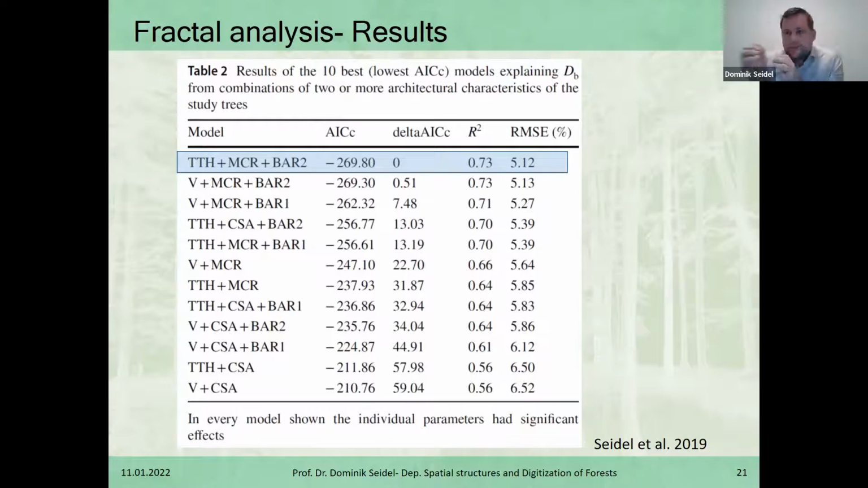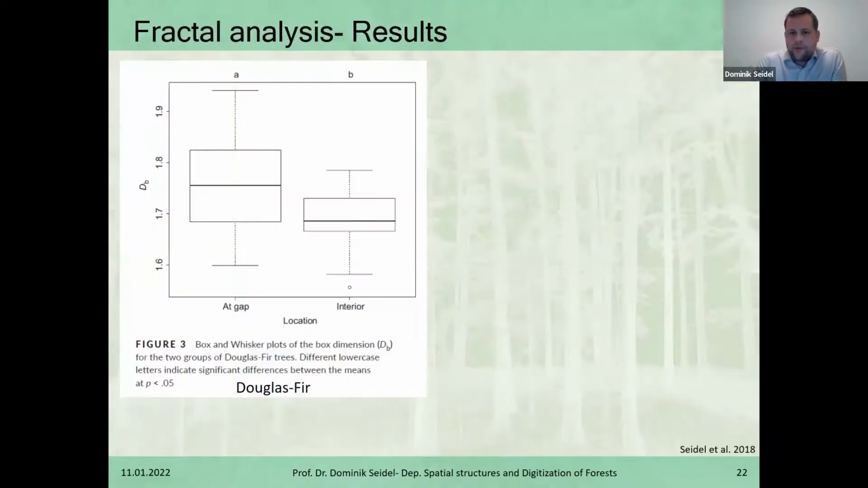Those three parameters combined explained the largest amount of, or were the best predictors for, the box dimension, basically 73%. This means that a large tree with wide extensions horizontally and vertically and some very good space filling is the one with the highest complexity. And that fits very well to what everybody would assume intuitively.